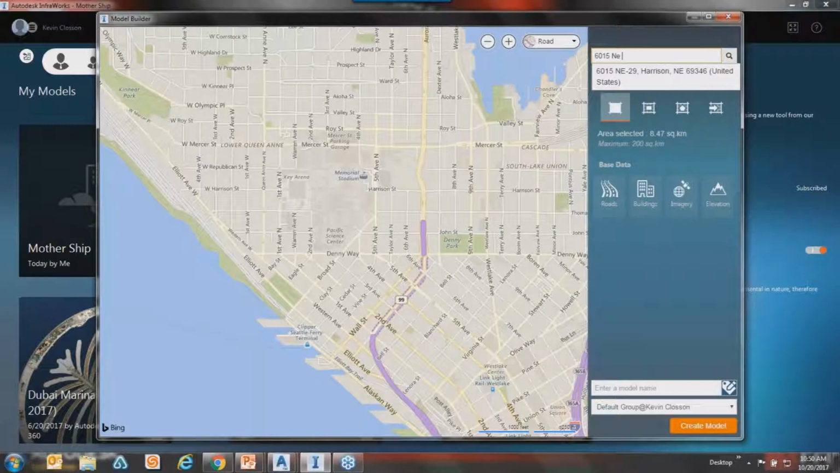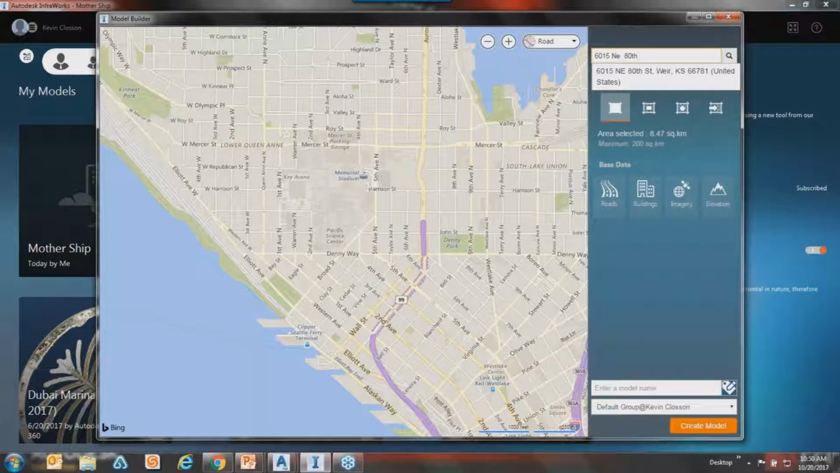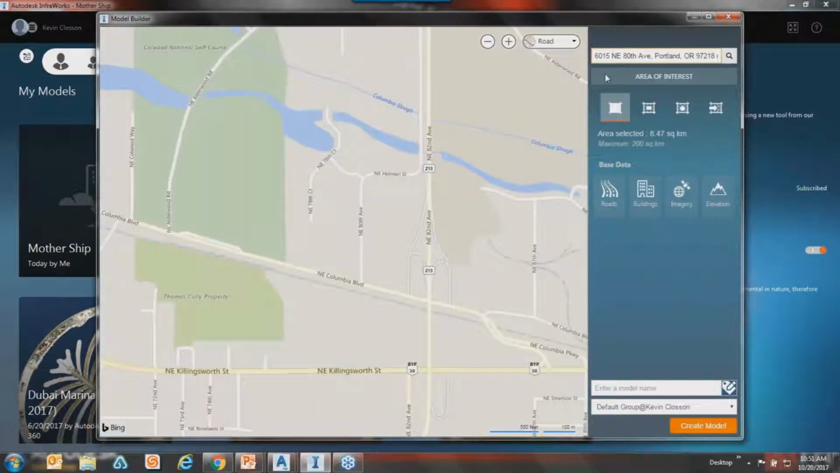The 6015 Northeast Christmas card. Yeah, that'd be nice. I would like that. There it is right there. I'll just click on it real quick. And as you can see, it zoomed right into where we're located.